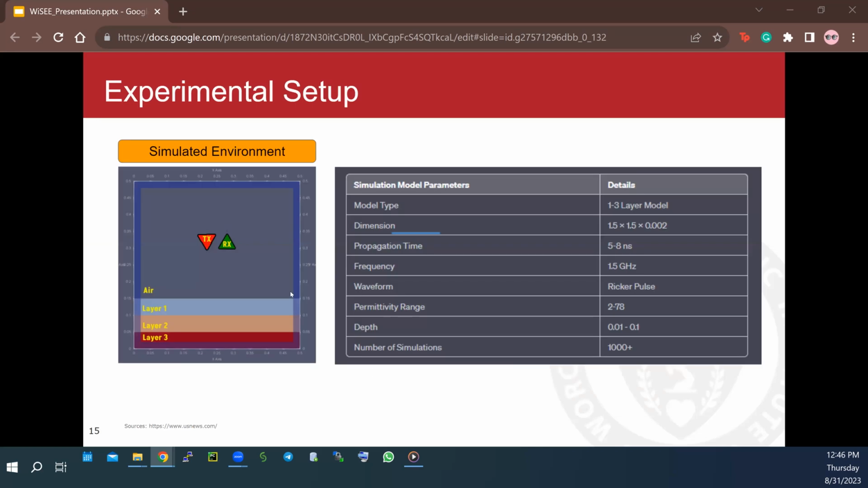For our experimental setup, we had 2 types of model, 1 to 3 layer model. The dimension was 1.5 meter by 2 millimeter. It was a 3D model. The propagation time was set to 5 to 8 nanoseconds. Frequency was set to 1.5 gigahertz. And we used a Ricker waveform as one of the most common waveforms used in GPR analysis. Also the permittivity and depth have been varied, as you can see, from 2 to 78 for permittivity and 1 centimeter to 10 centimeters for depth.